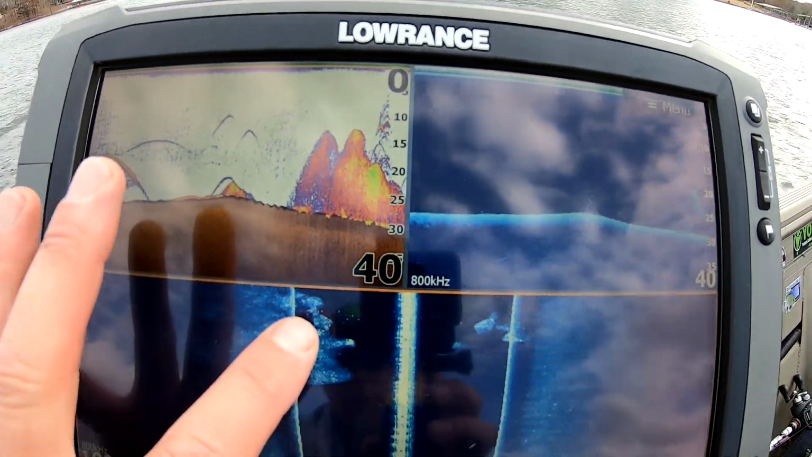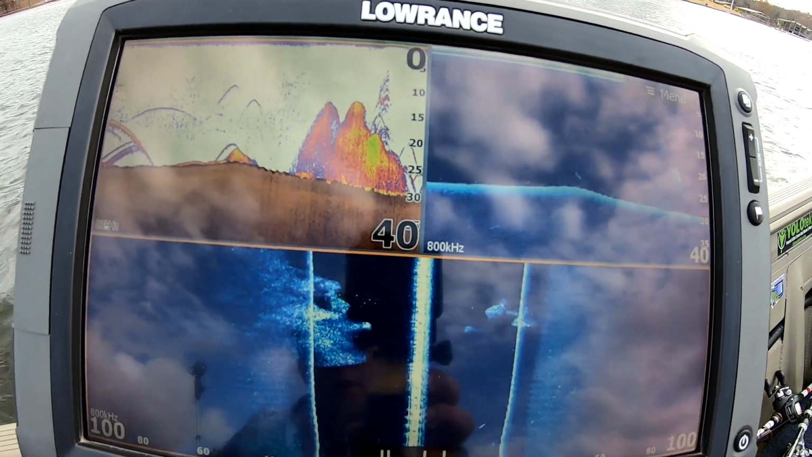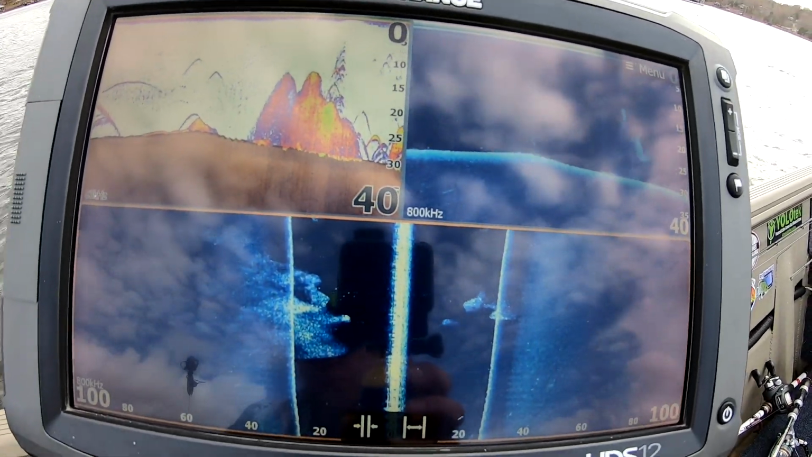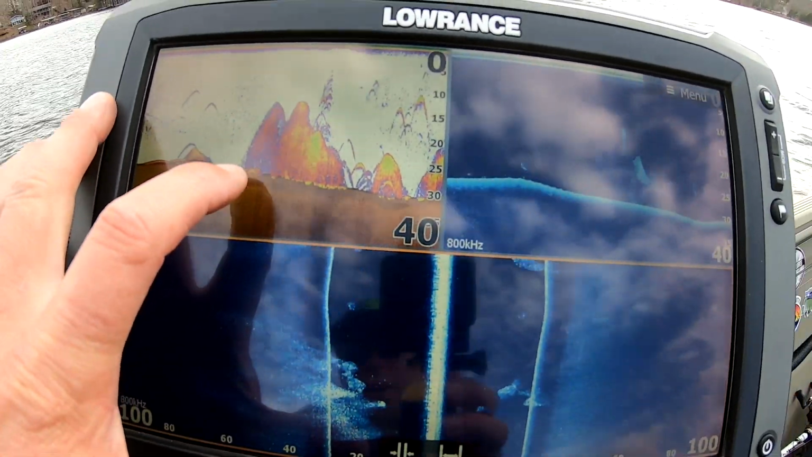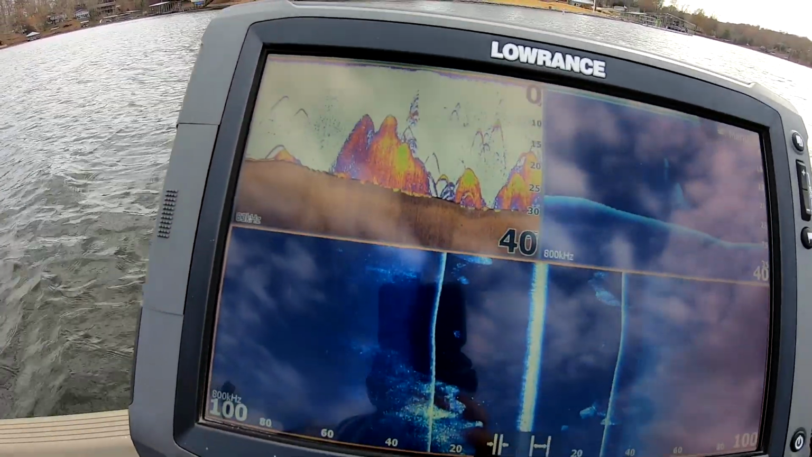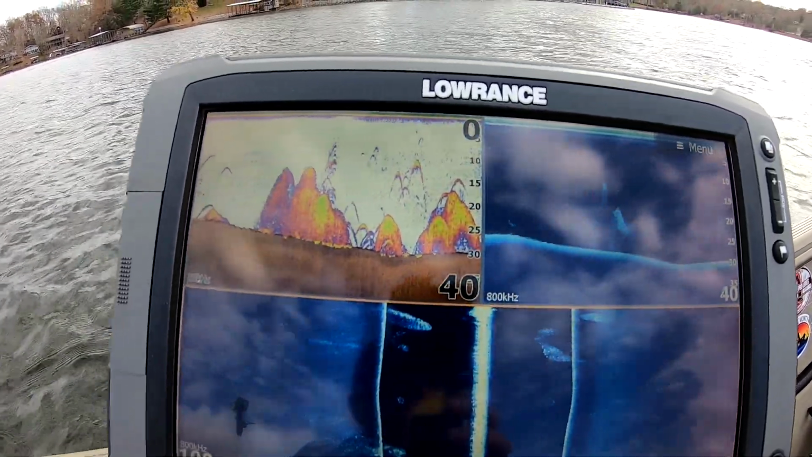You got some little bitty arcs above that. That's going to be probably small bass. Let's see if I can get up here where it's thicker. Found a bunch of bait up here. I mean, you can see that's a lot of bait. You know, we're at 25 feet. It's coming all the way up to like 15. A lot of bait right in through here.